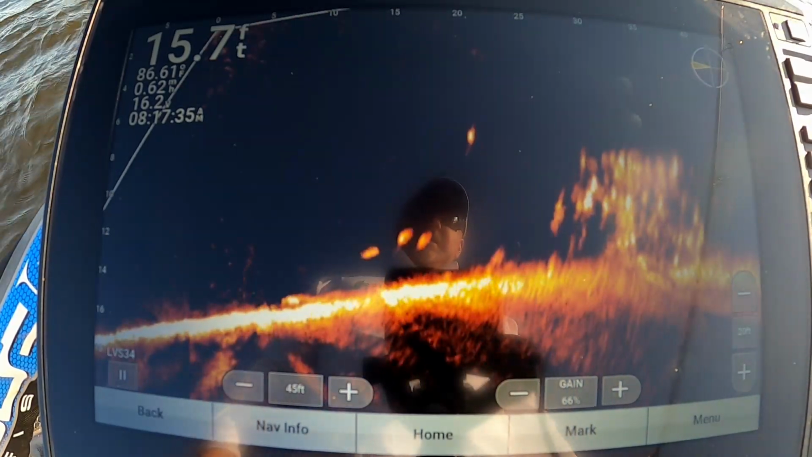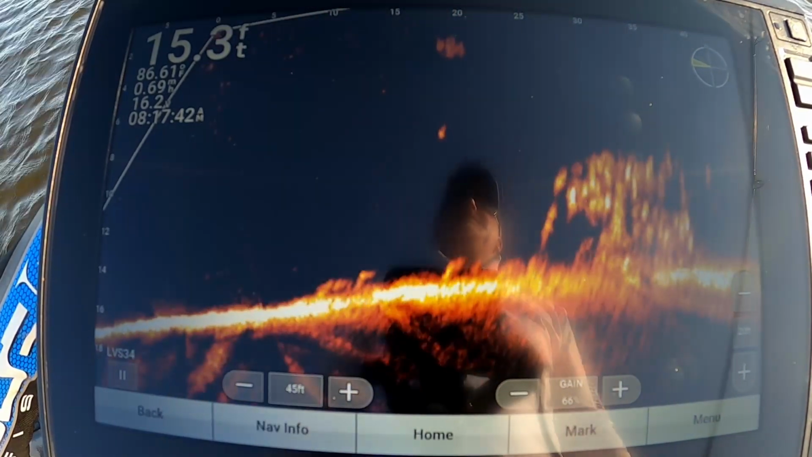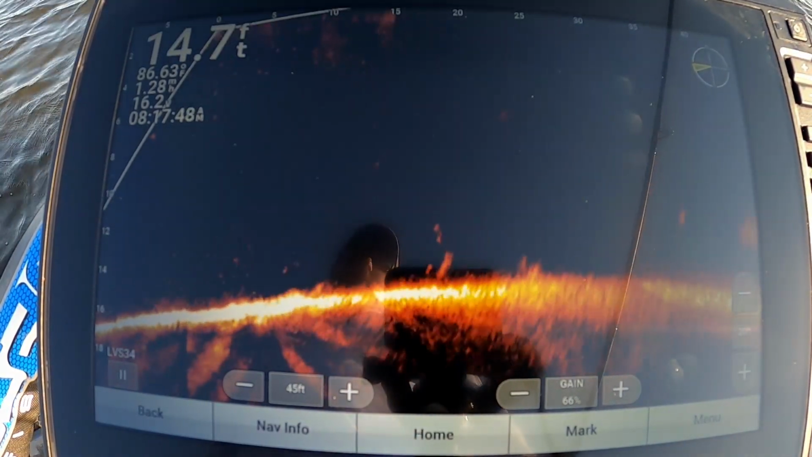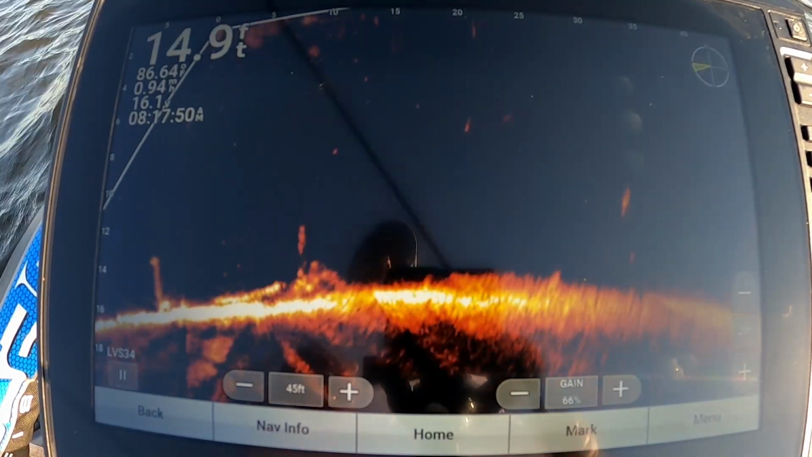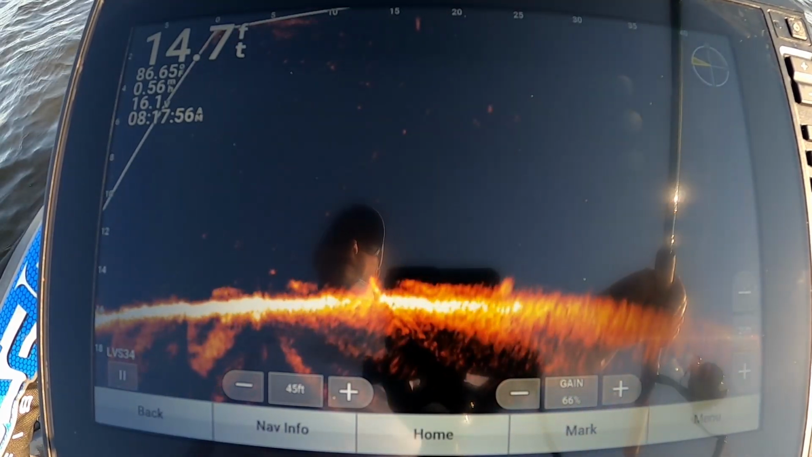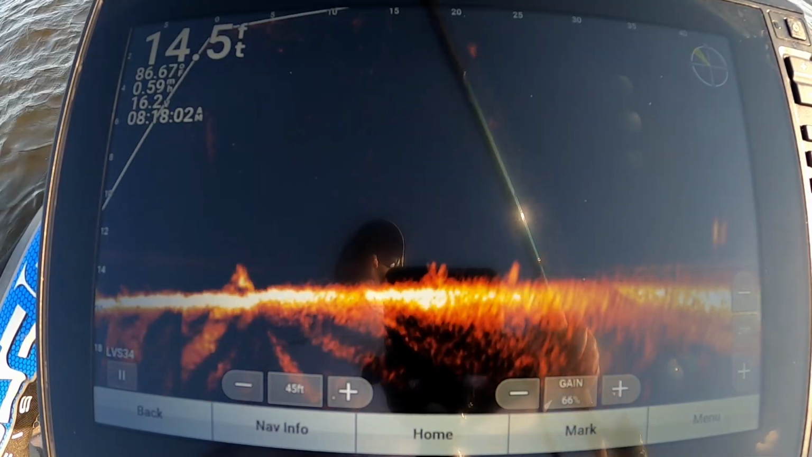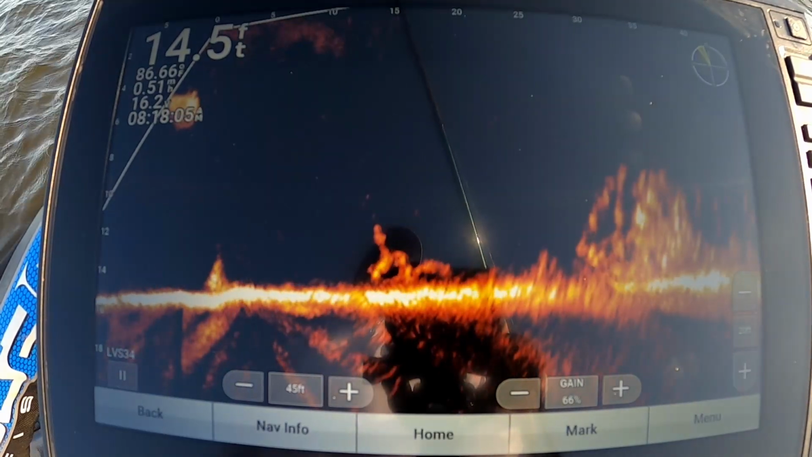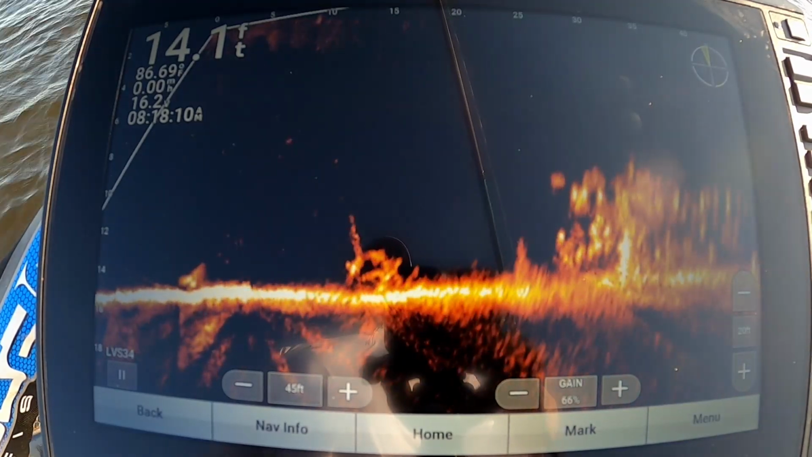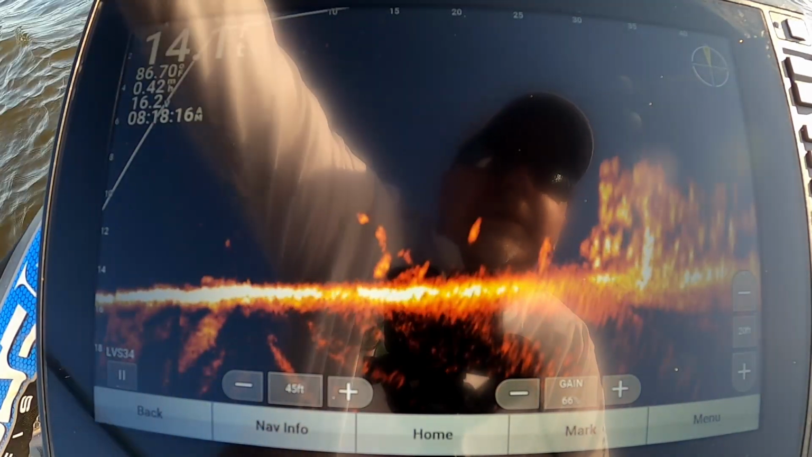Big old batch of crappie right there. Alright guys, I can see them pretty daggum good down there.